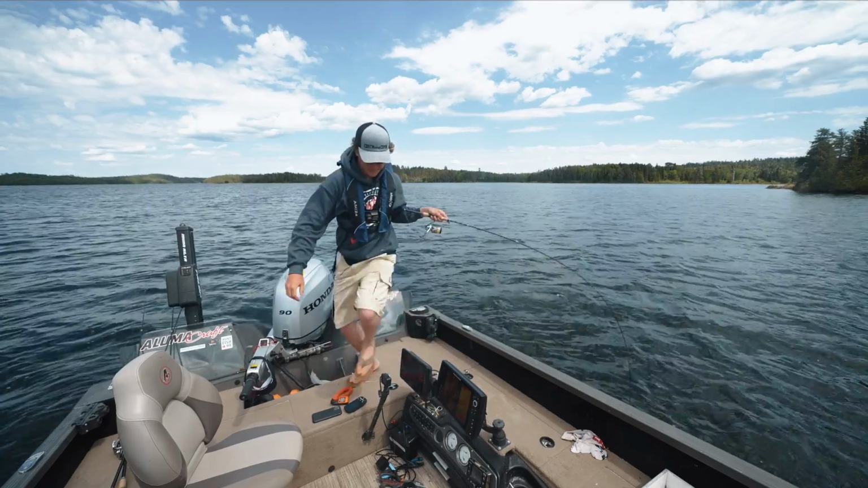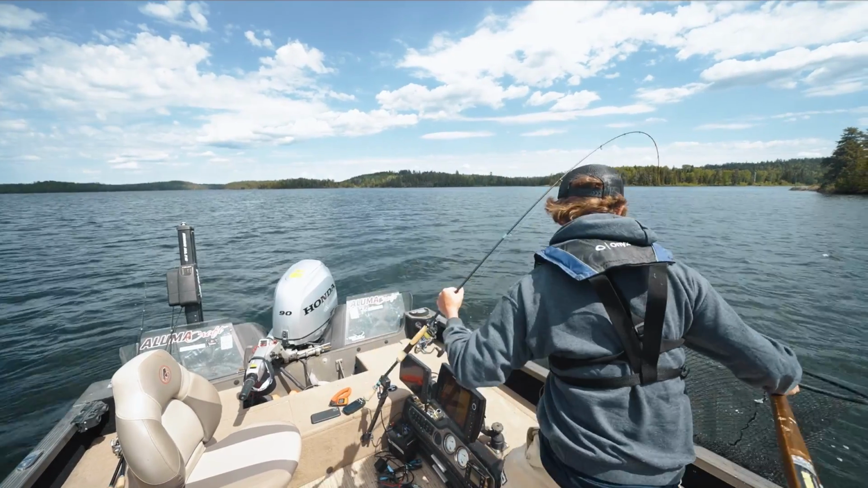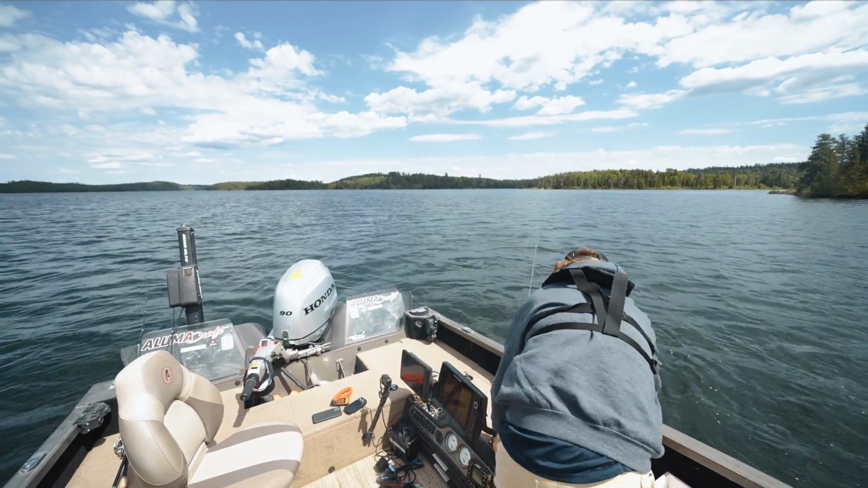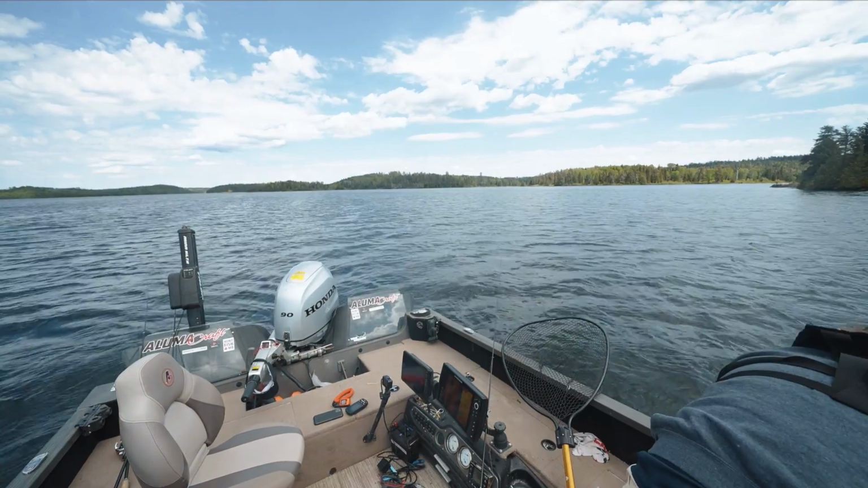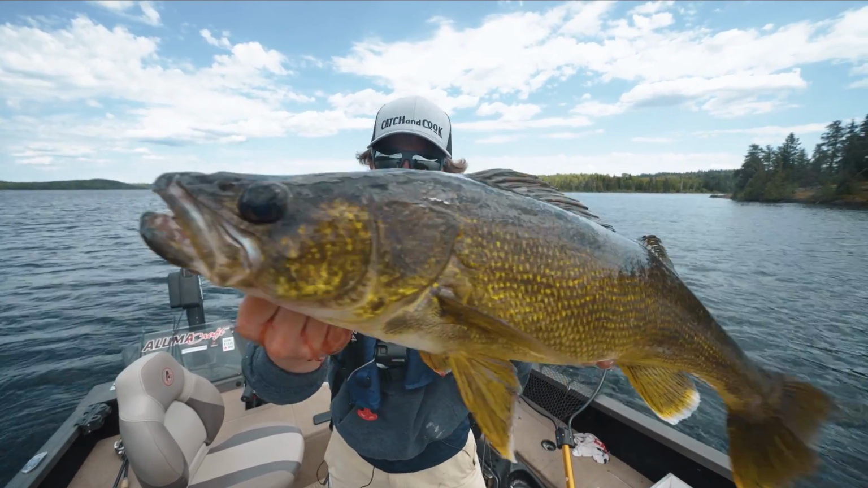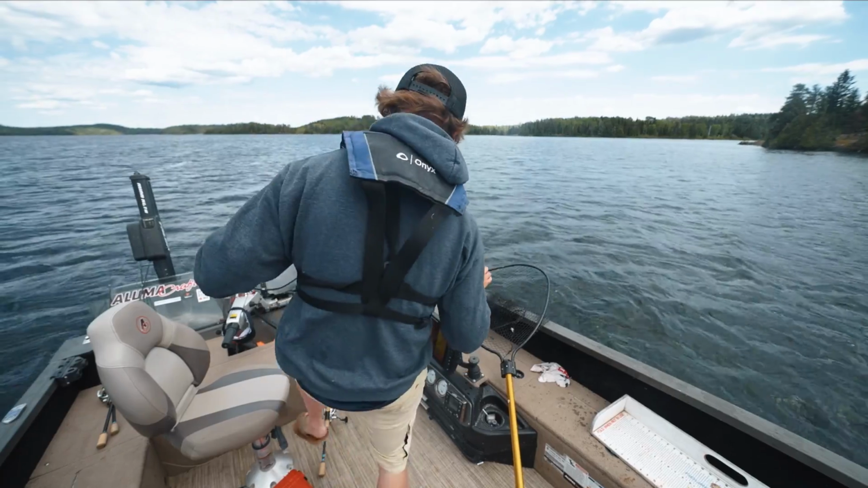That's big. Wow, that is just a golden whale. This is silly. This is absolutely silly. This is probably my best day of walleye fishing ever. 28 incher. Oh, Clayton. I'm not taking too much credit. I'm not taking much credit.